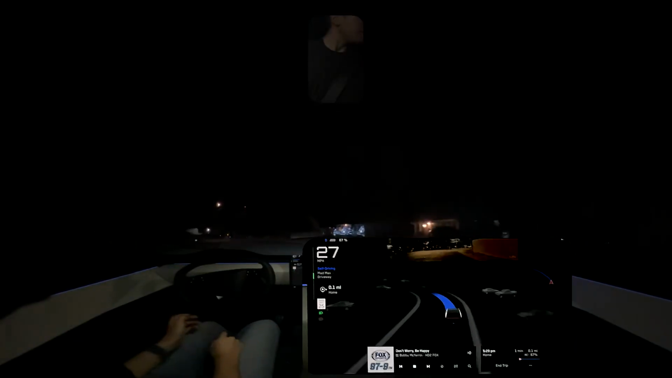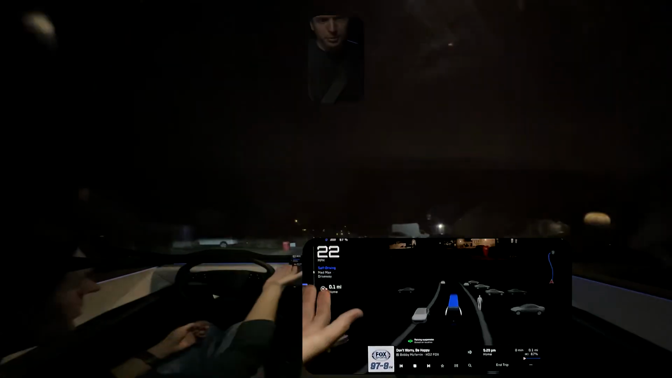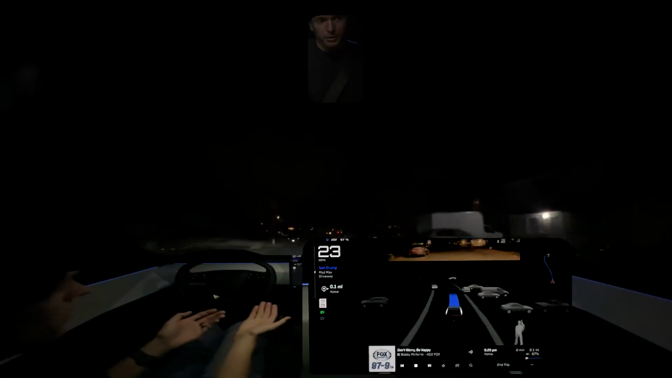That's enough of a gap. Alright, I see someone walk in. I'm gonna hover on the brake here. We are slowing for the person a little bit. We're going 20. That's about what I would go in the neighborhood around the lady walking her dog. But we come up kind of fast. But you saw it react to it, so I guess that's okay.